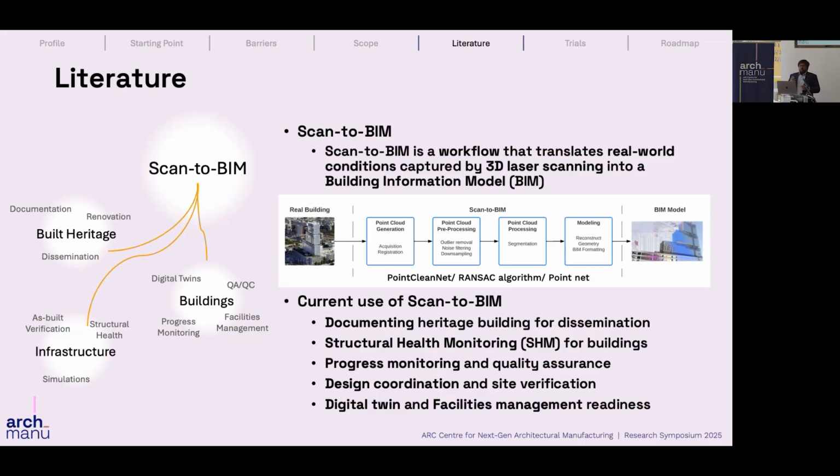When we look at the current literature, I identified that Scan-to-BIM is being used in buildings as well as infrastructure for mainly creating as-built models for verification of the as-planned building, for structural health monitoring and certain simulations. And when we are looking into the buildings,